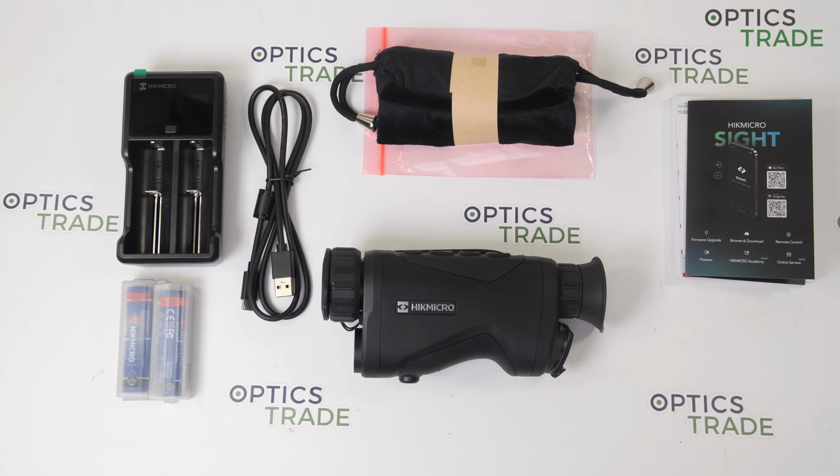But I think with such a device a charging adapter should be included. So yeah, this is in my opinion a big negative from Hikmicro, because an adapter for Hikmicro is just a few euros, and it really could be included in my opinion.